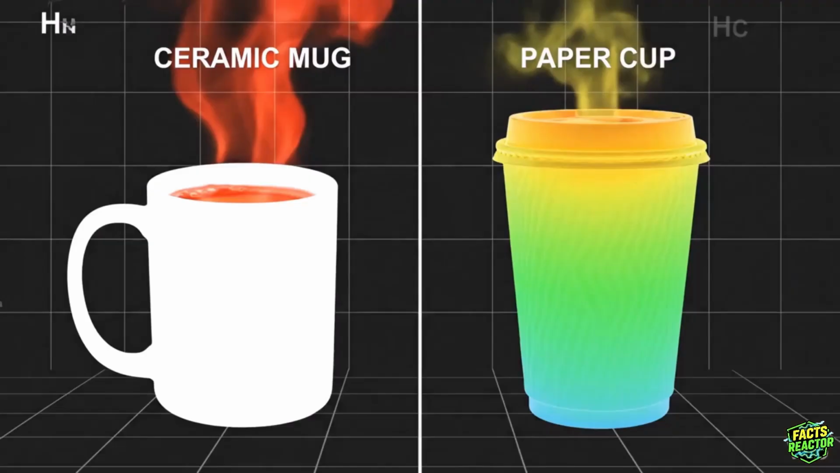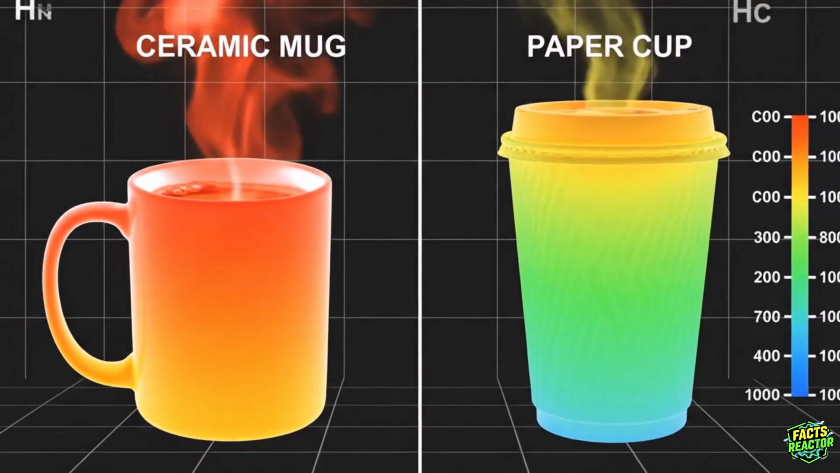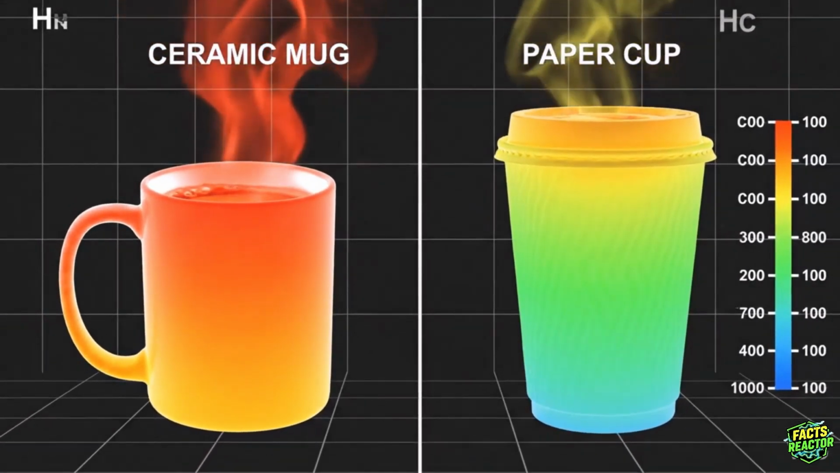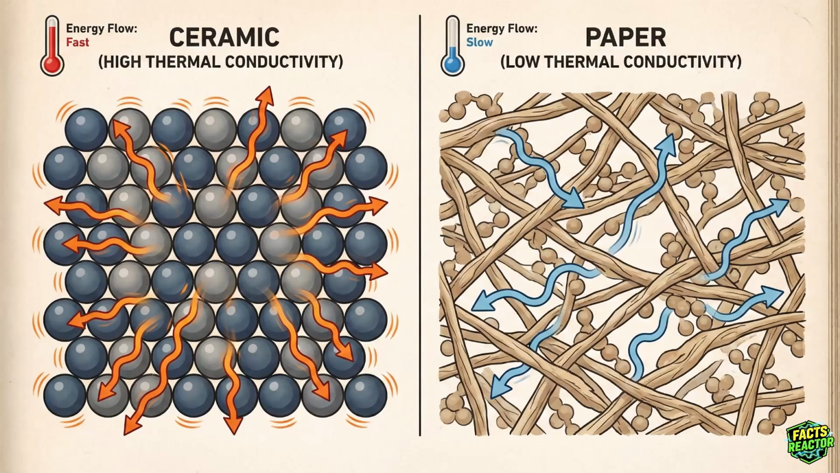Why does everyone think paper cups are worse? Because they feel cheap. But watch what actually happens. Same temperature coffee, same room, but the ceramic mug is hemorrhaging heat like crazy. The reason? One word: conduction. Ceramic molecules are packed so tight, they create a heat superhighway straight from your coffee to the cold air outside. It's like your mug is working against you.